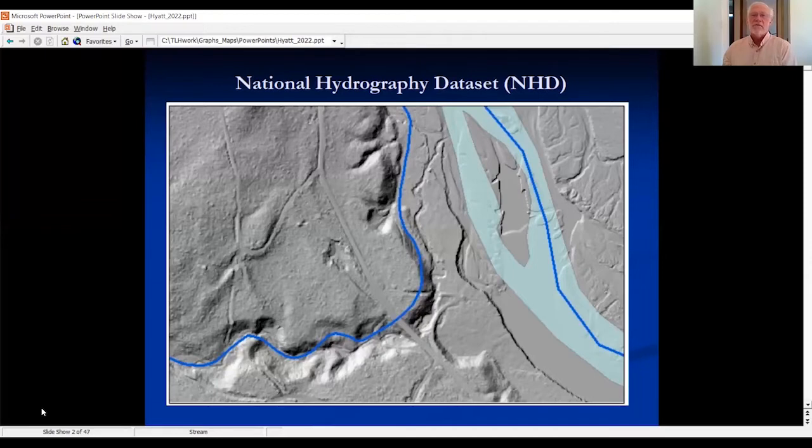The hydrography that we have available in the Skagit, mostly from the National Hydrography Dataset, but also from other sources, often has very misaligned streams. The stream arcs don't align with the actual location of the stream. This is a problem if you're trying to analyze riparian vegetation and that vegetation is up on the side of the hill somewhere.